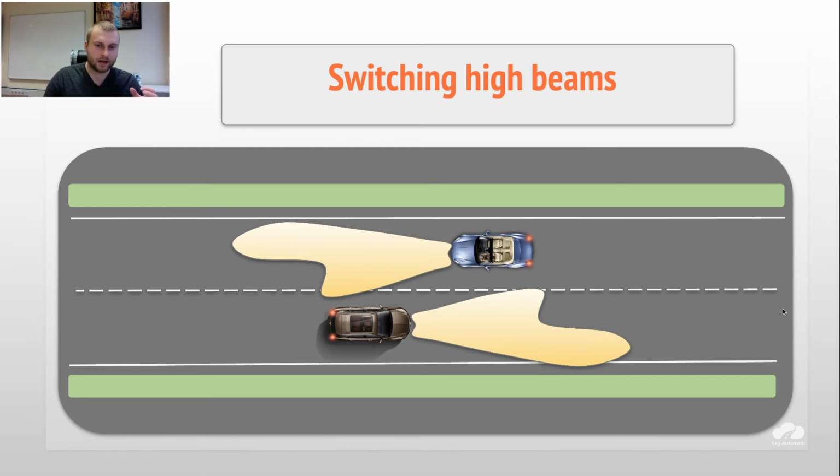In this case, your eyes will be trying to get used to the new road conditions. That's why first maybe 5-10 seconds or even 30 seconds, you will be like a blind bunny, not seeing anything. That's why we are using this kind of system.